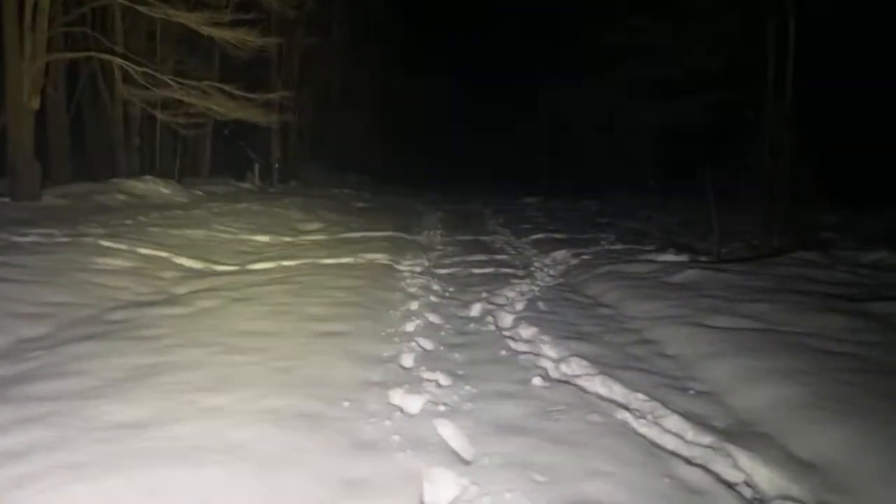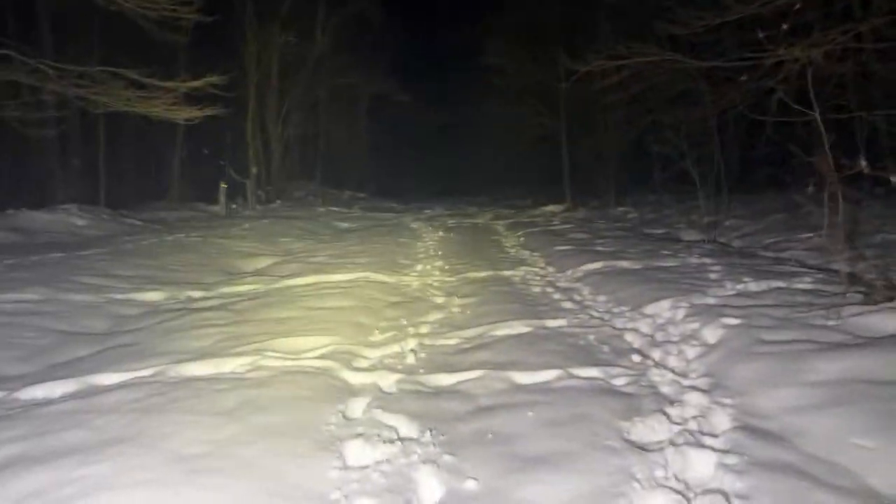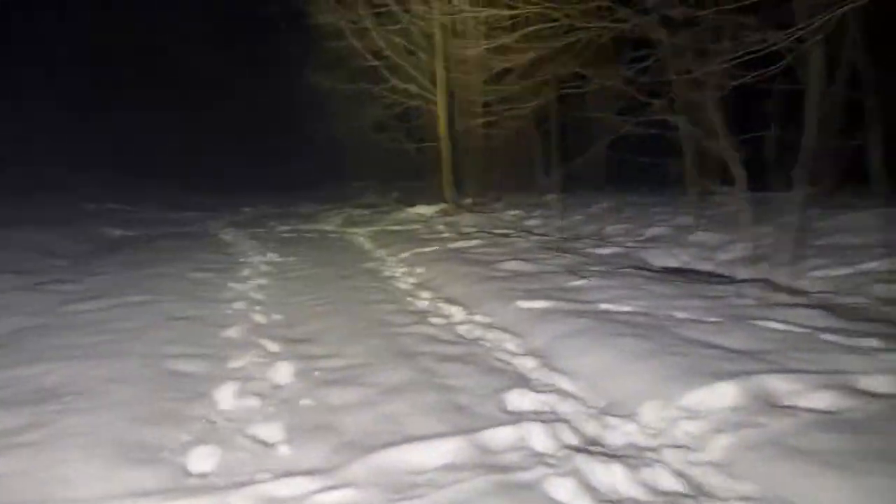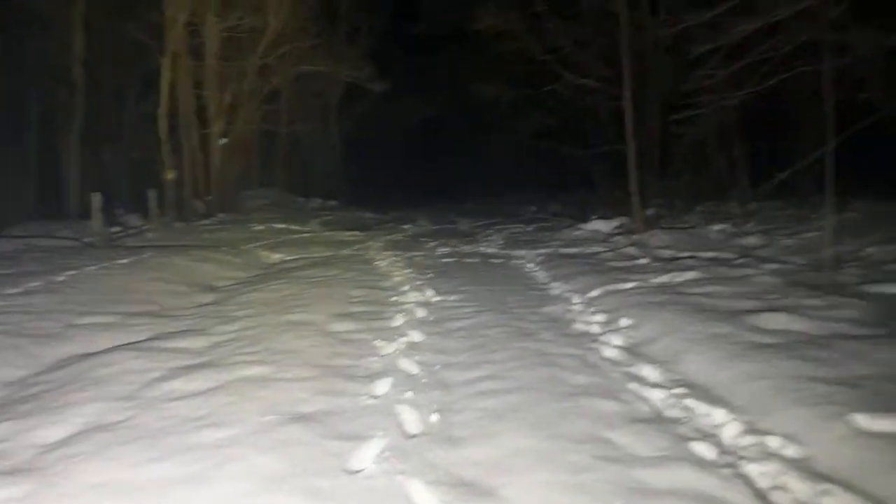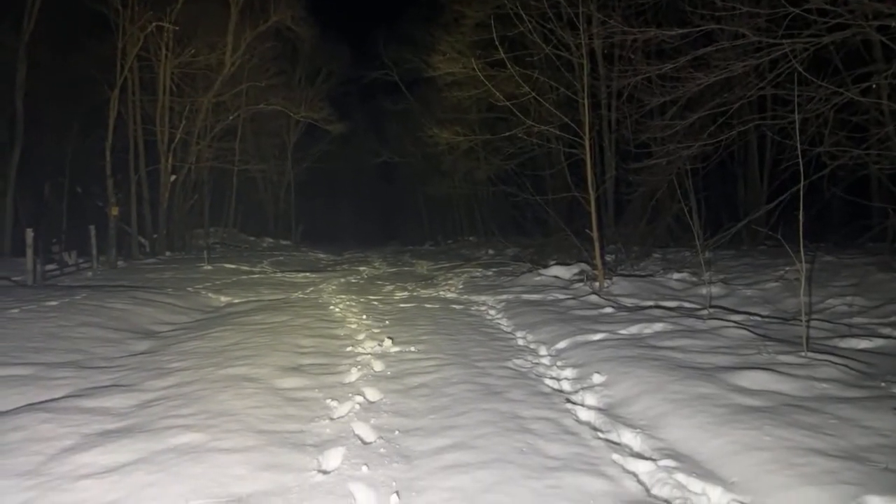Oh, my darn thermal camera. I can't believe that doesn't work. You can see how dark it is down here. All the way up, Laura.